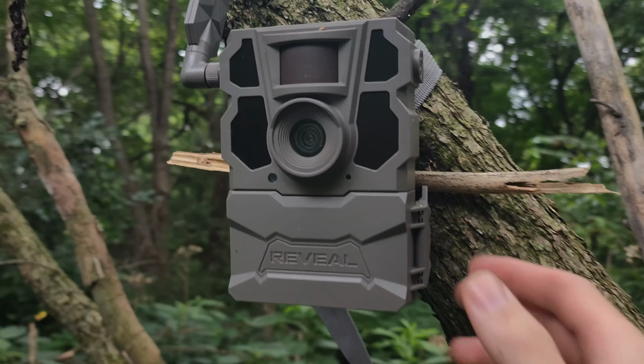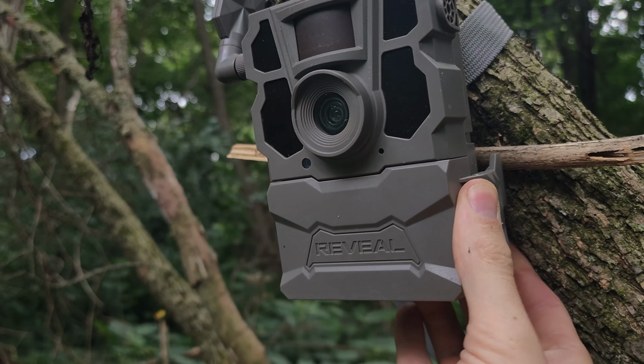Today we're going to be discussing trail cameras. We're going to be discussing tips and tactics on running trail cameras in the summer as well as the fall. So since it's August, let's start with the summer.